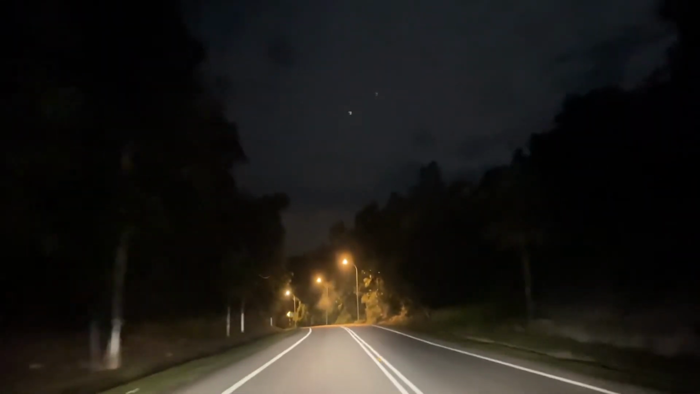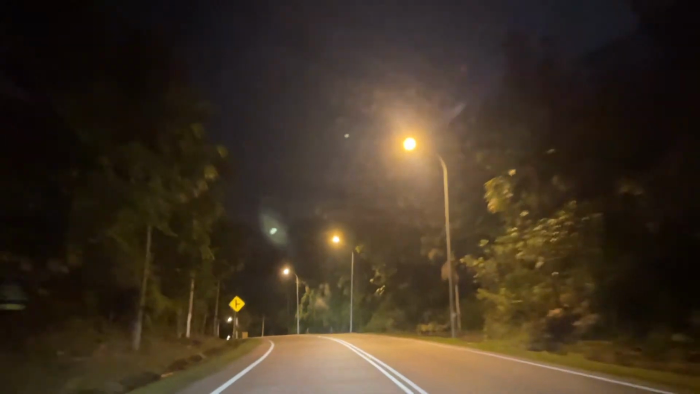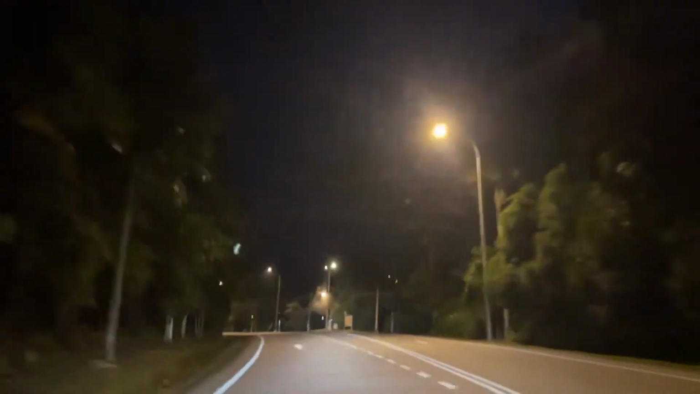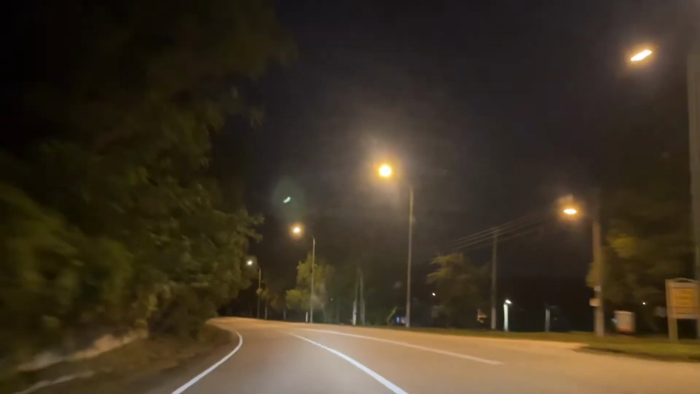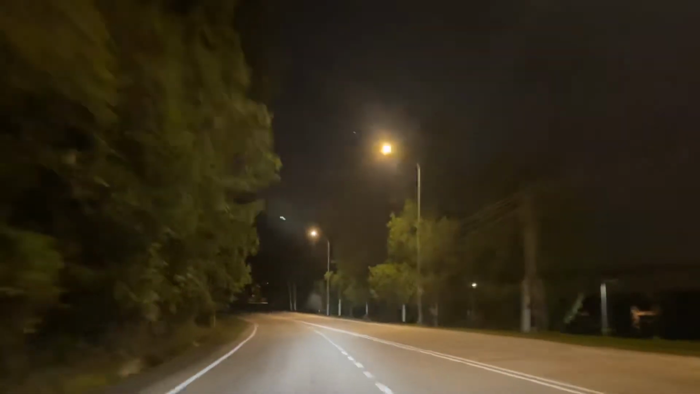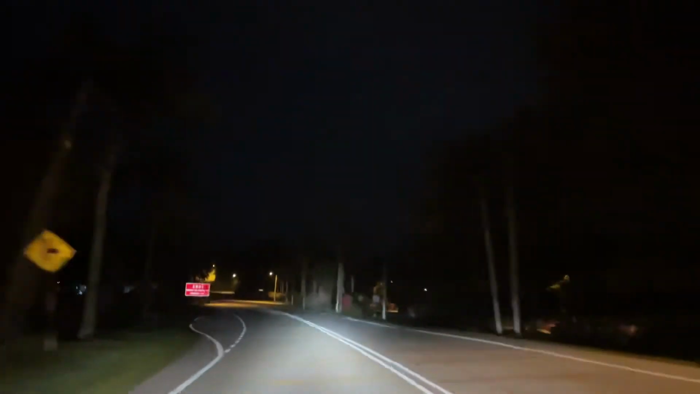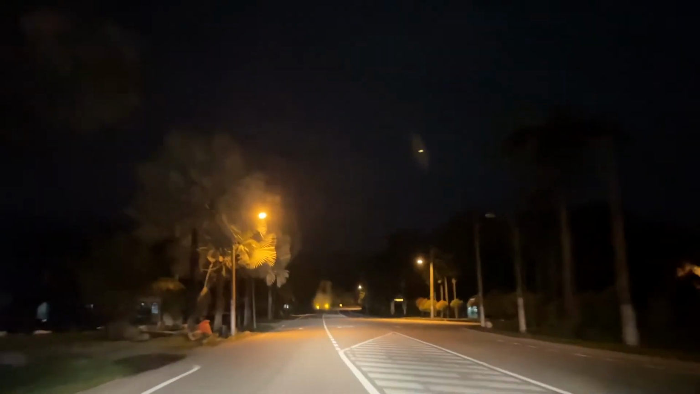I just like to cruise and drive at a relaxing pace because it's relaxing and there's nothing to distract you. Just gotta keep your eyes on the road and brains focused.